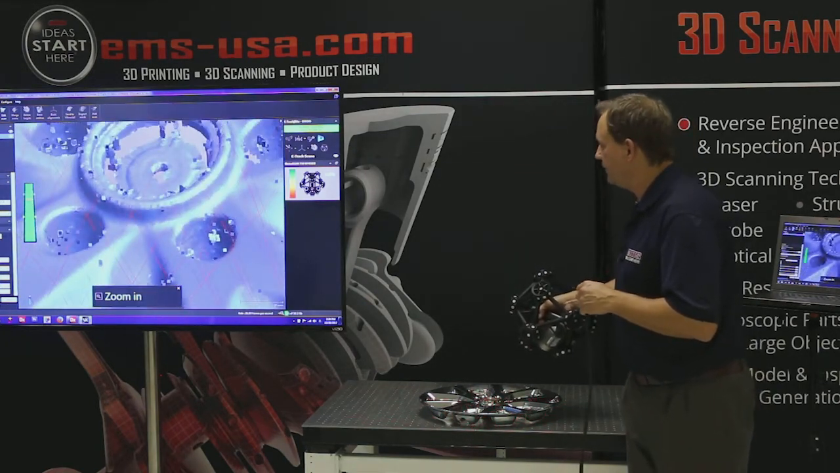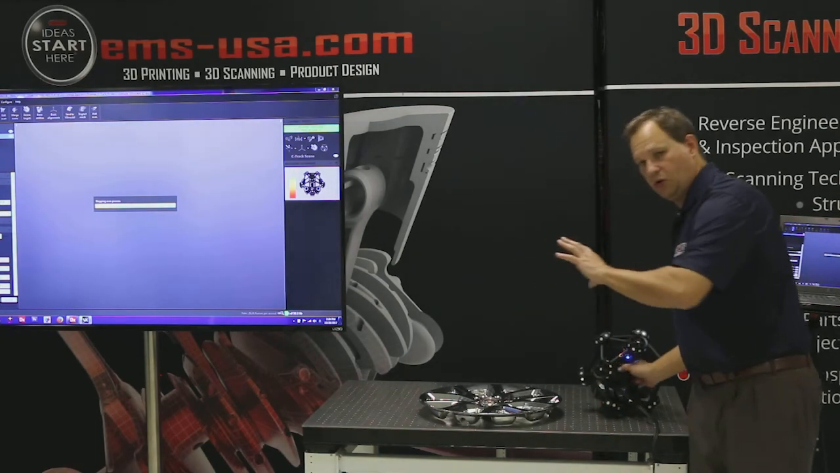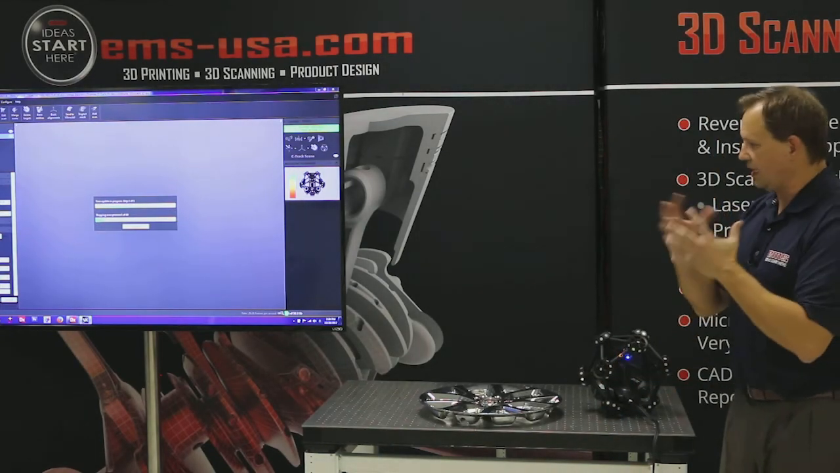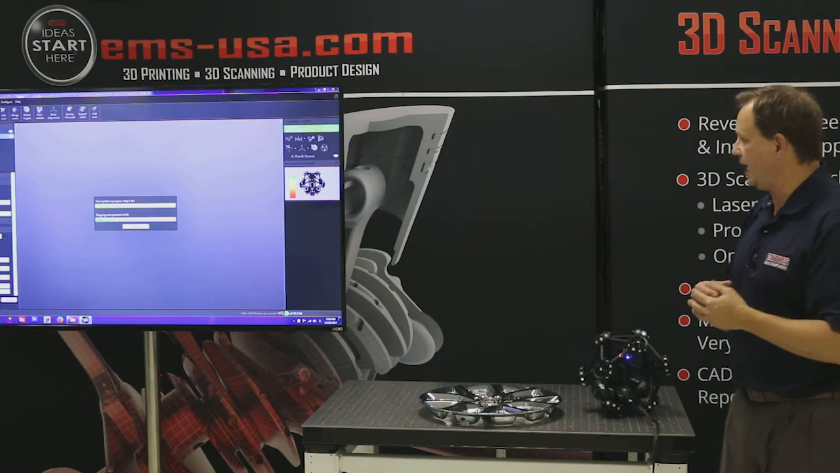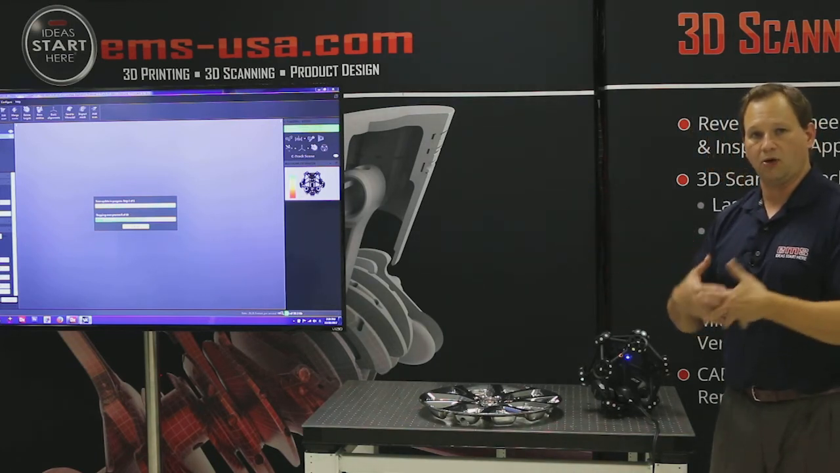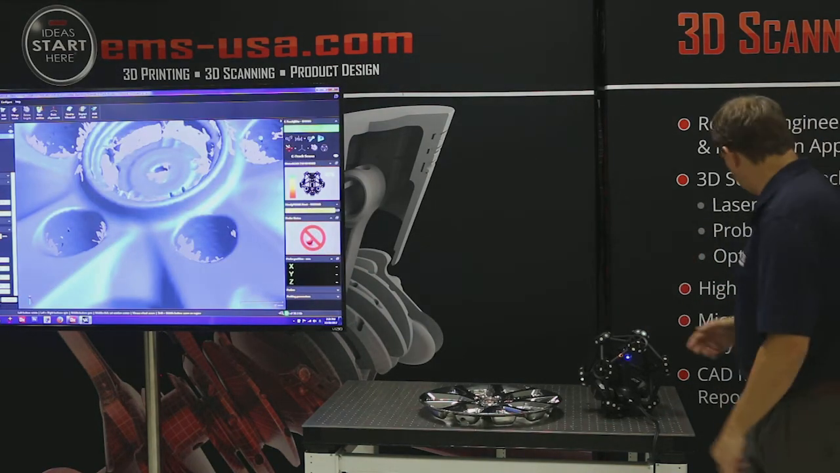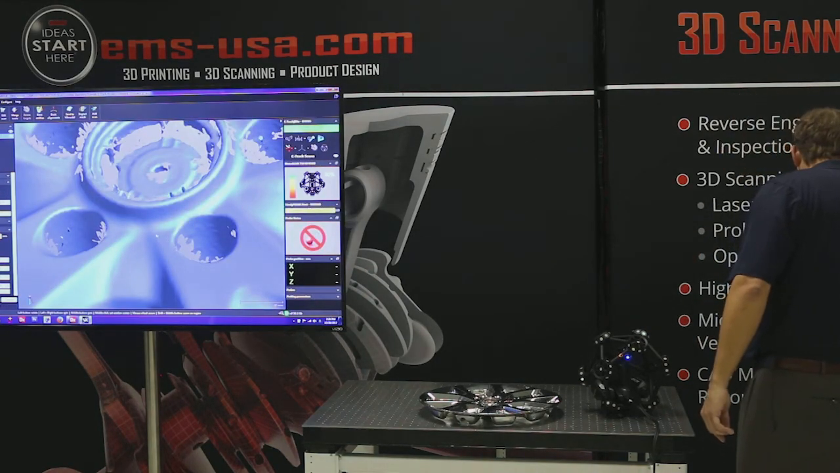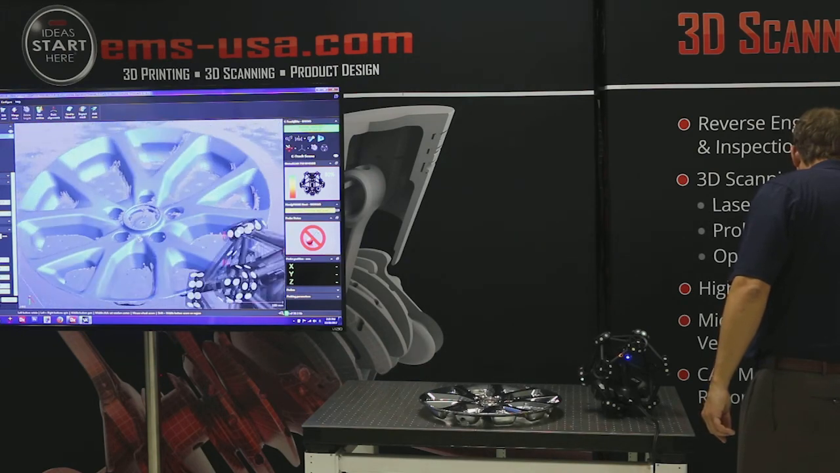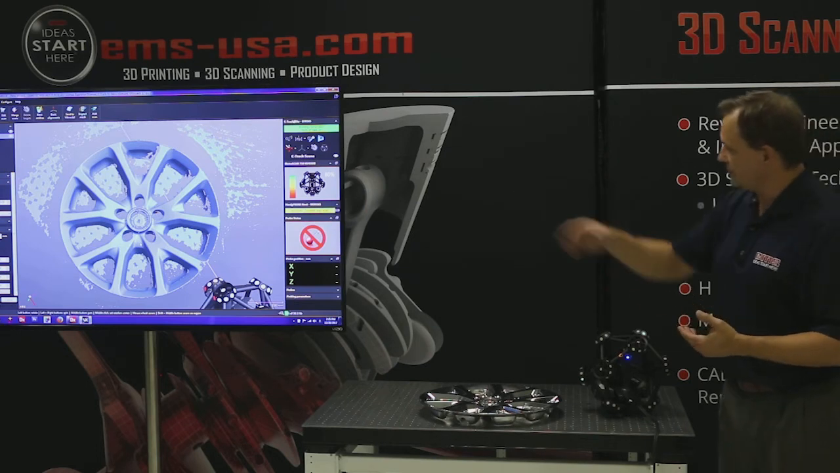And if I stop, now while we're scanning, we're in this preview mode. So it's a rough representation of what you're scanning. When you actually hit stop scan like I did now, it's taking all that raw point cloud data, because that's all scanners are underneath, our points, and it's turning it into polygon data, so you can see how nice that looks.